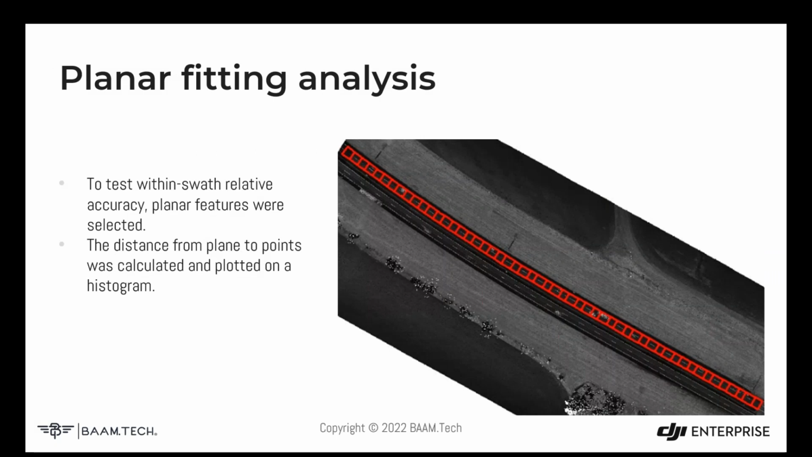One of the ways that we test relative accuracy is a planar fit model. We find flat areas and fit a plane to each flat area. Once that plane is fit, we're able to see how much the points protrude above or below it. Fortunately for us, this data set had a pretty flat road leading up to the bridge on both sides that we could use for this type of analysis.